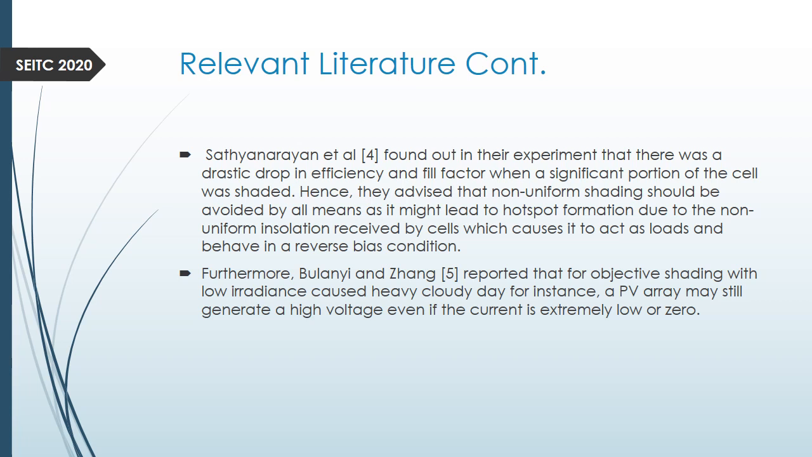Bolani and Zhang reported that for objective shading with low irradiance caused by heavy cloudy days, for instance, a PV array may still generate high voltage, even though current may be extremely low. This is observed in most PVs. Most PVs have a rated output voltage, whether there is enough light irradiation or not. So when the radiation is not too much, you are likely going to still see your output voltage. If it's a 12 volts panel, you can see your 12 volts.